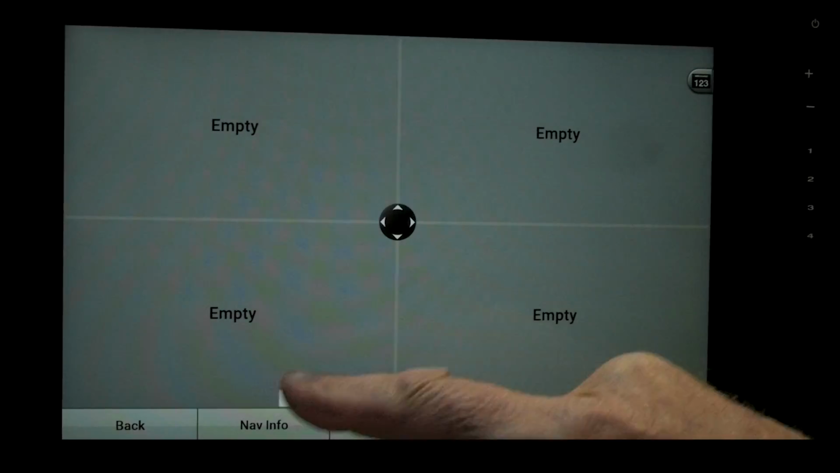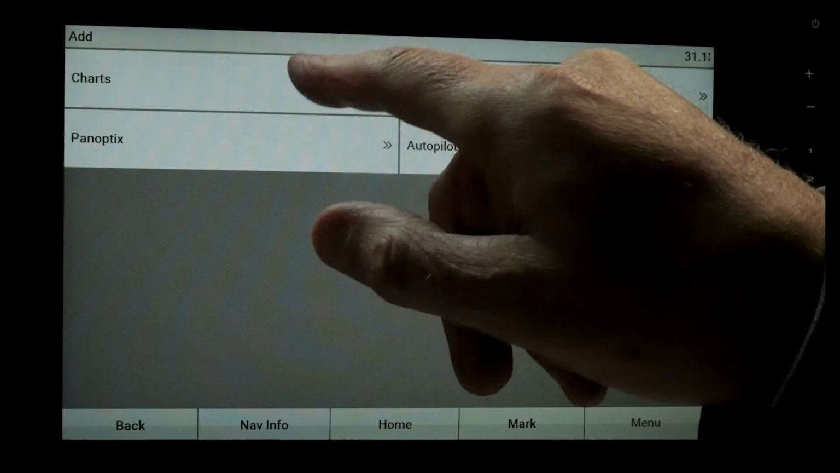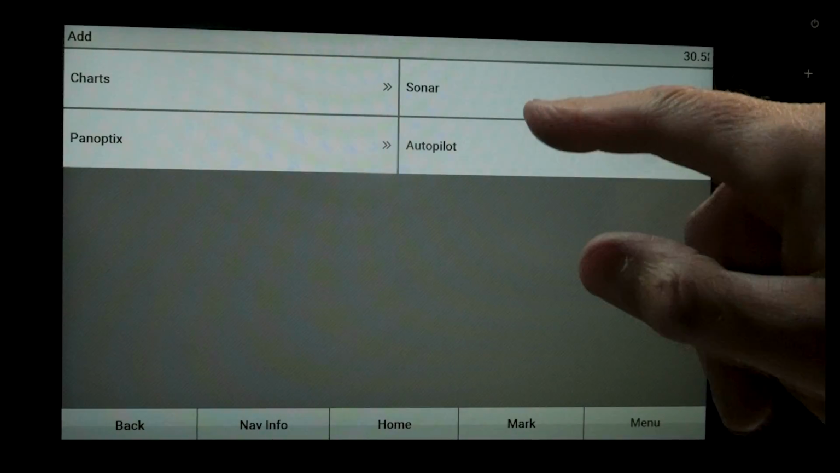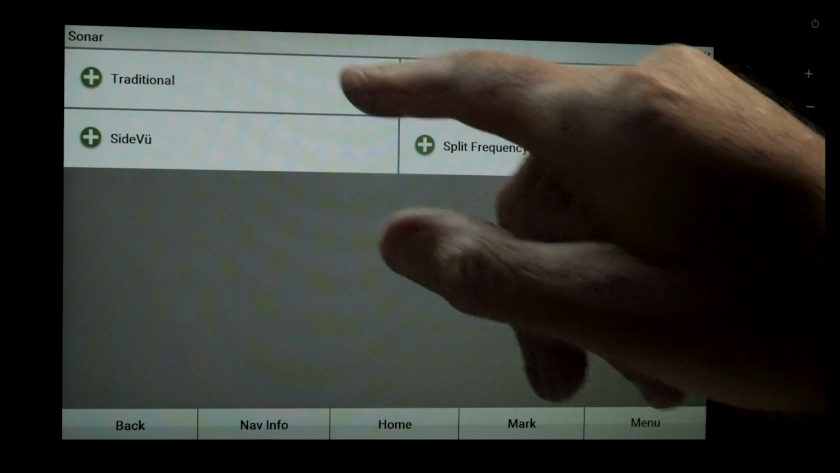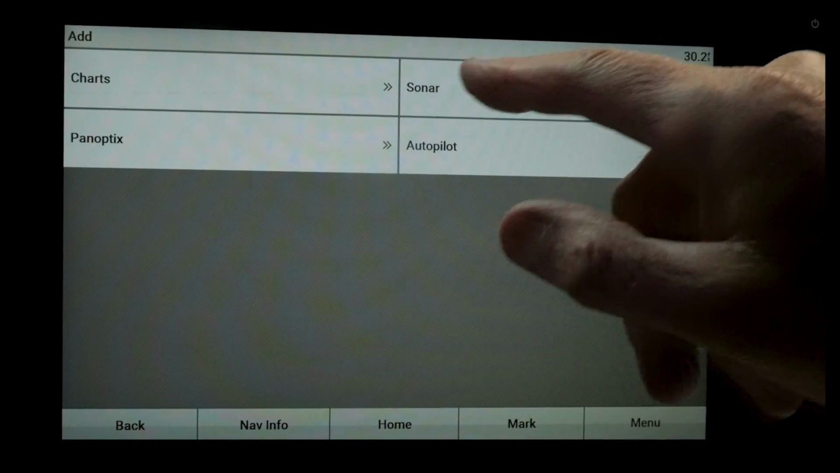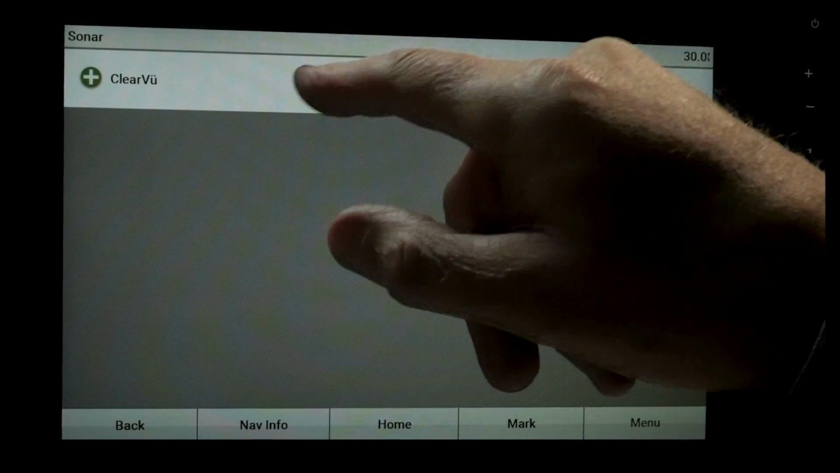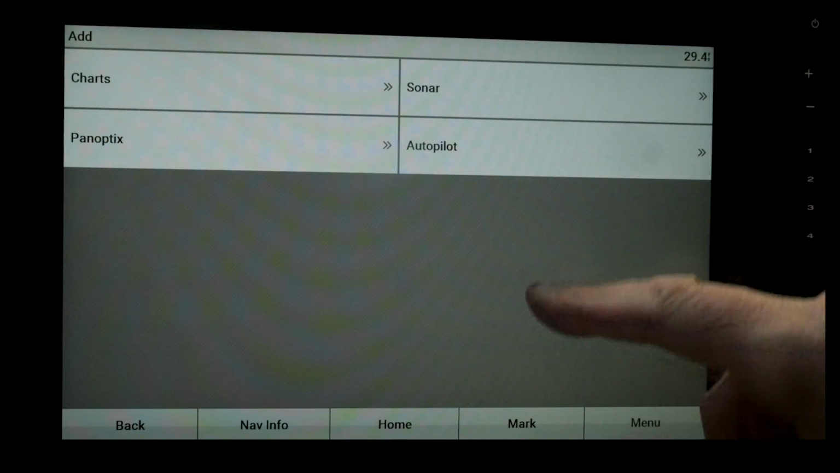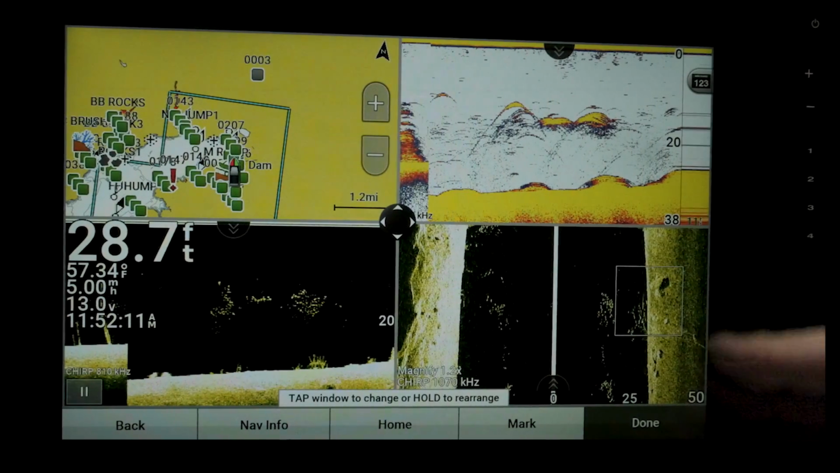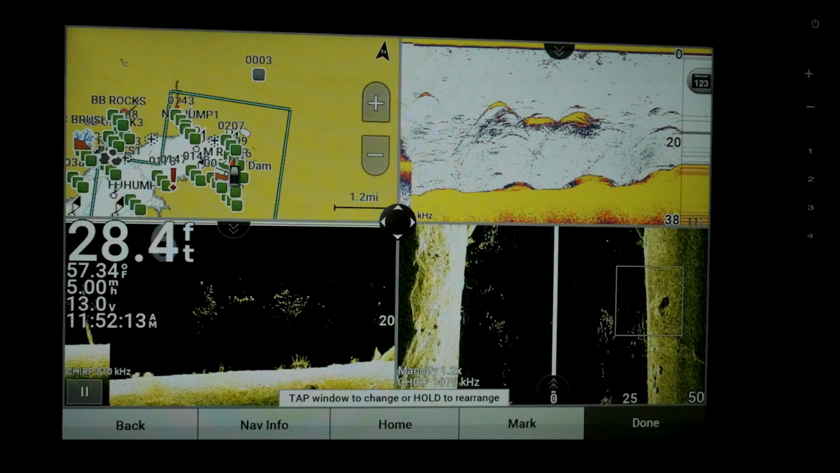And what we're going to do is we're going to put the charts in one corner, fishing chart. We're going to put our traditional sonar, traditional in that side. We're going to go here, we're going to go sonar, we're going to go clear view, and over here we're going to put sonar and side view. And the reason we're going to do that, I'll show you here in a minute.